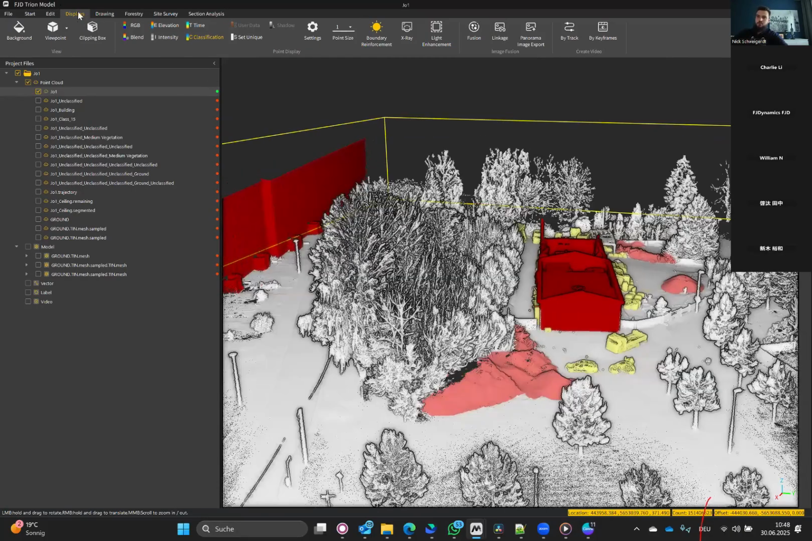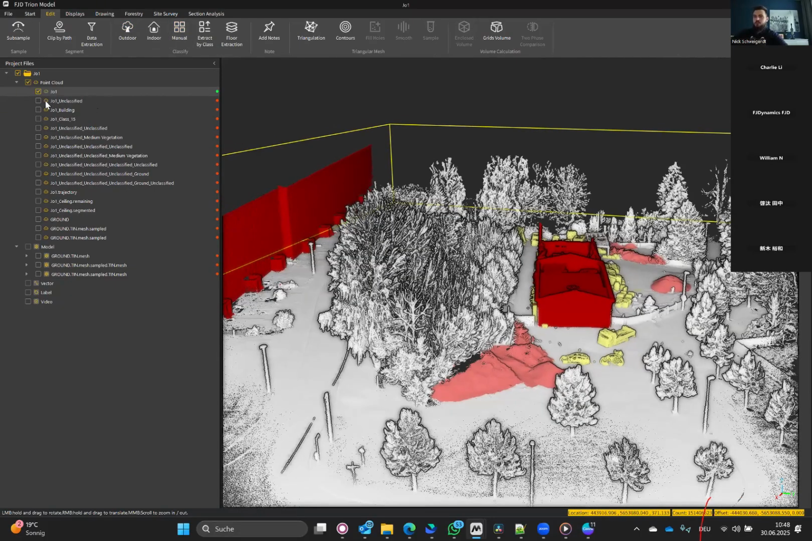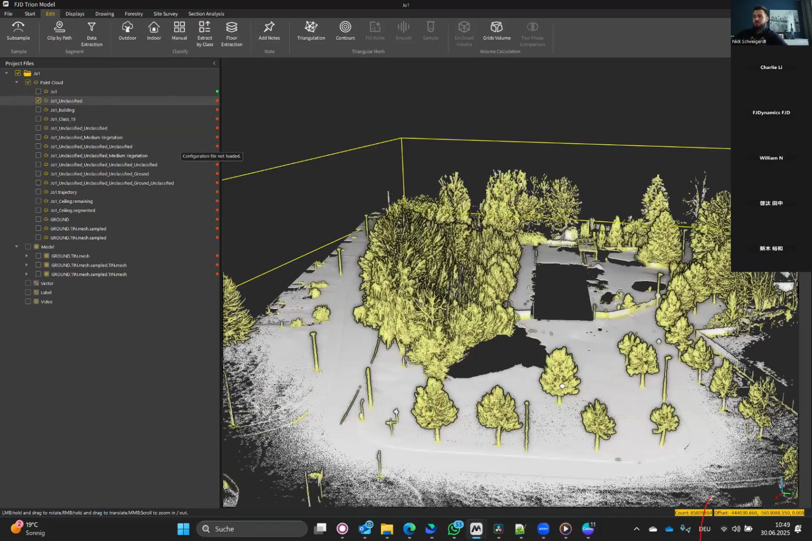I'll show you the tools. You can use the outdoor classifier, but I don't like to use it because I work faster when I classify manually. So I classified everything manually, and then I separated it by classes. So I have the unclassified. You pick your point cloud, go to extract by class, and then you have your additional point clouds appearing here.